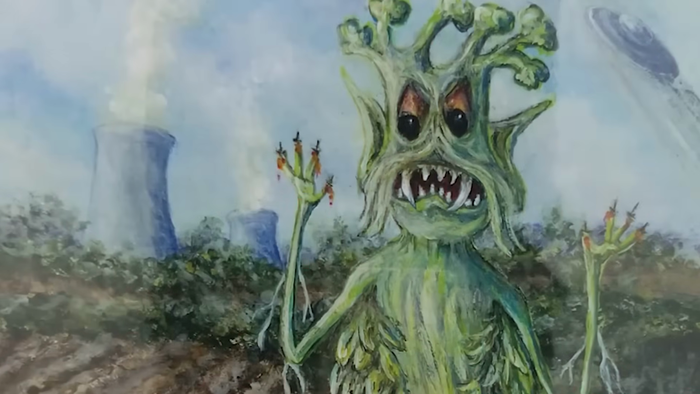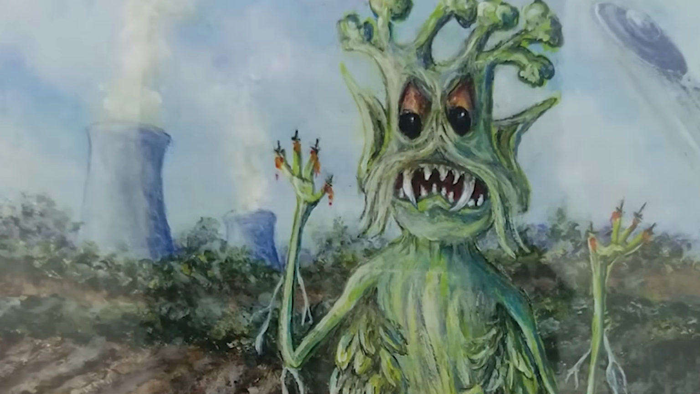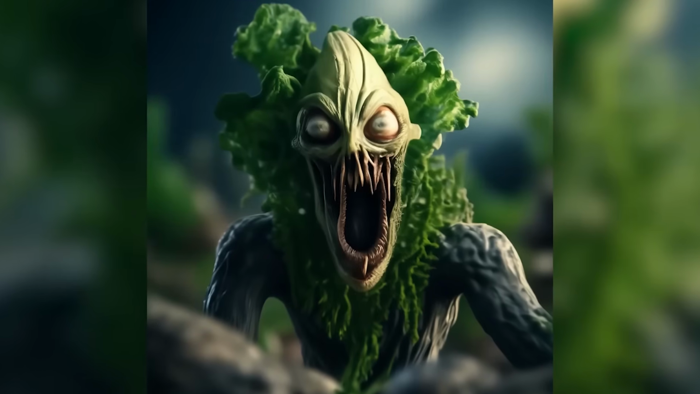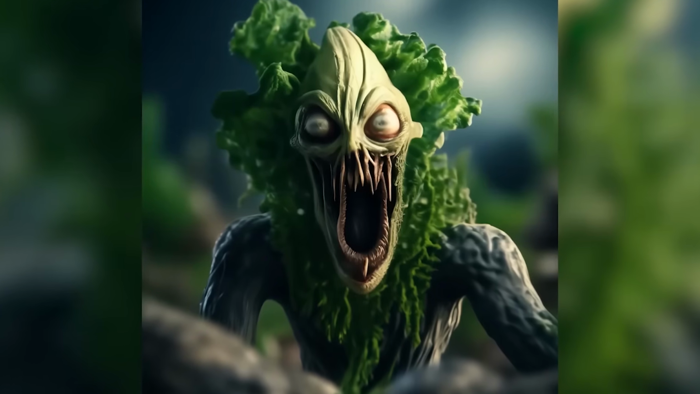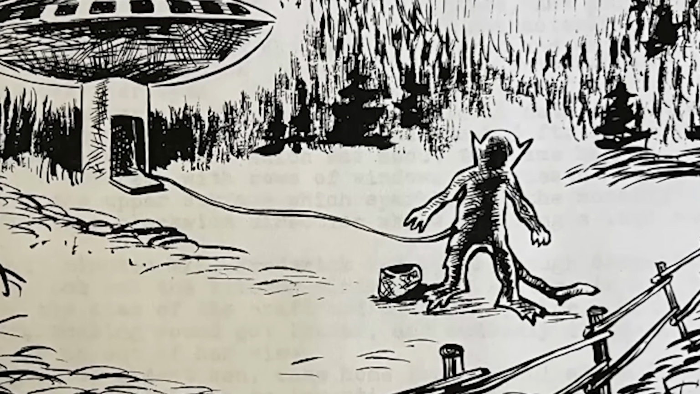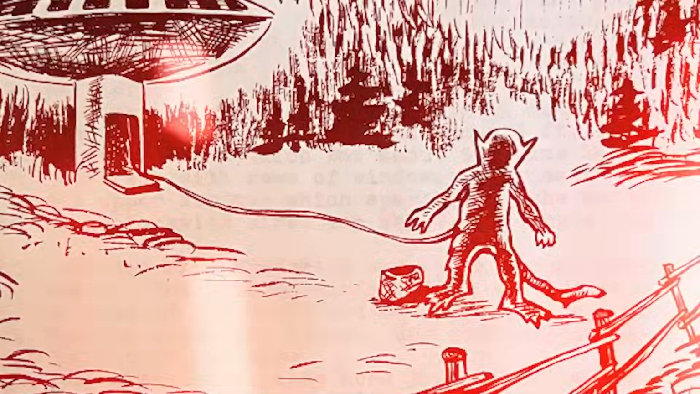Frederick found himself mesmerized by the flashing colors of its eyes, but then, just as quickly as it appeared, the creature raced back off in the woods, leaving Frederick completely mortified, convinced that he just encountered something extraterrestrial. That was the only known sighting of the Veggie Man.